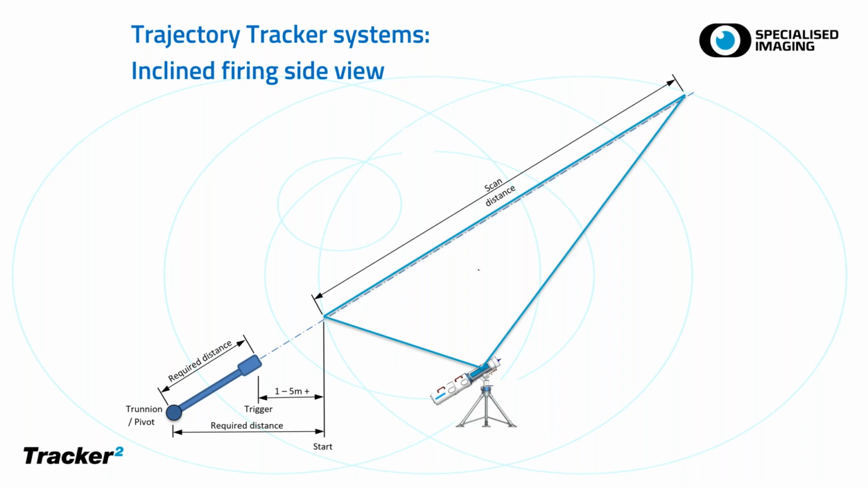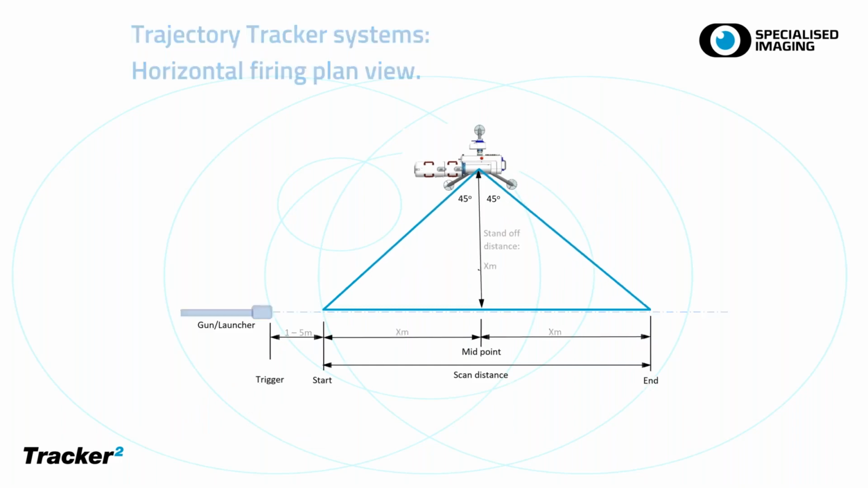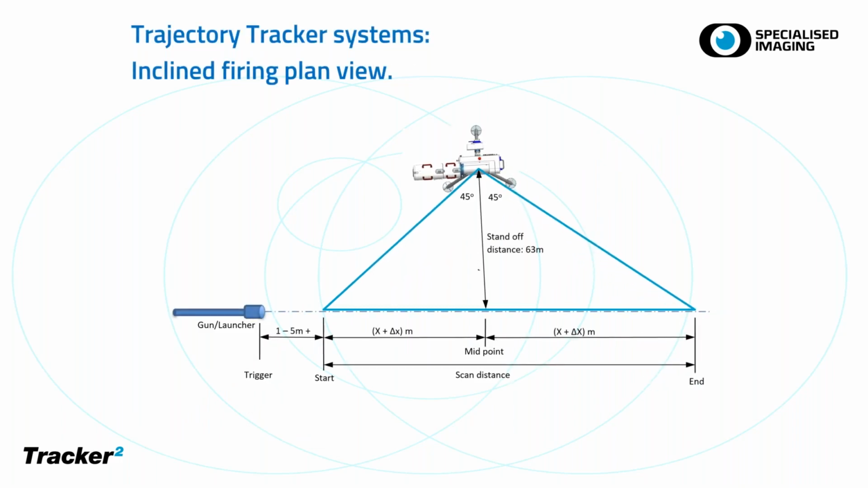But luckily, what we do in order to set the system up is we assume you do horizontal firing first and measure out the plan and the positioning of the tracker relative to the launcher. And the only additional measurements you have to do for an elevated firing is the gun elevation, the distance between the pivot point of the gun or the launcher to the start point along the ground, and the barrel length from the muzzle to the pivot point. So the plan view will go from this to this with a slight skew.